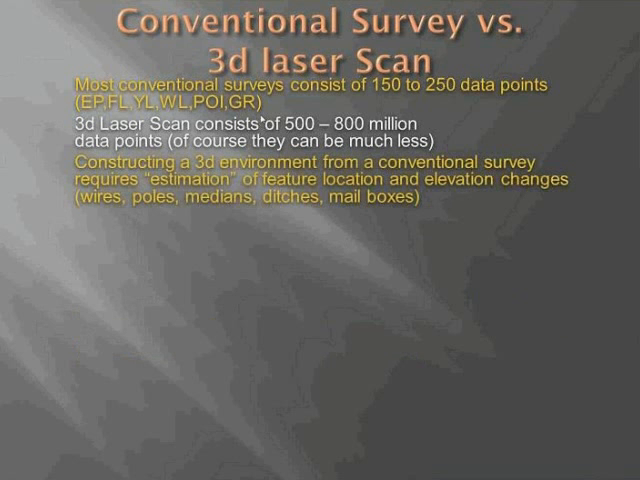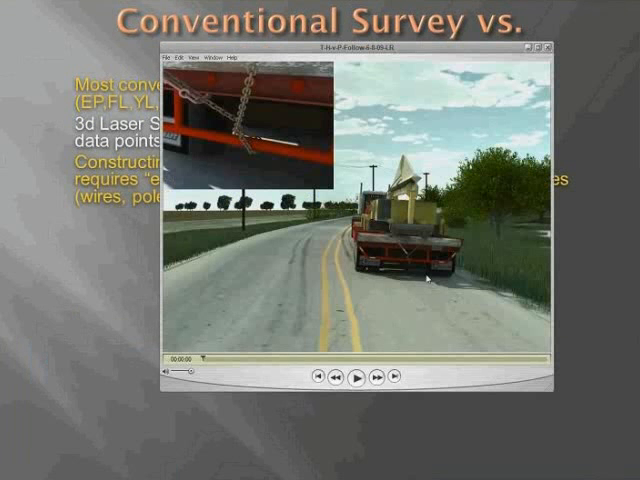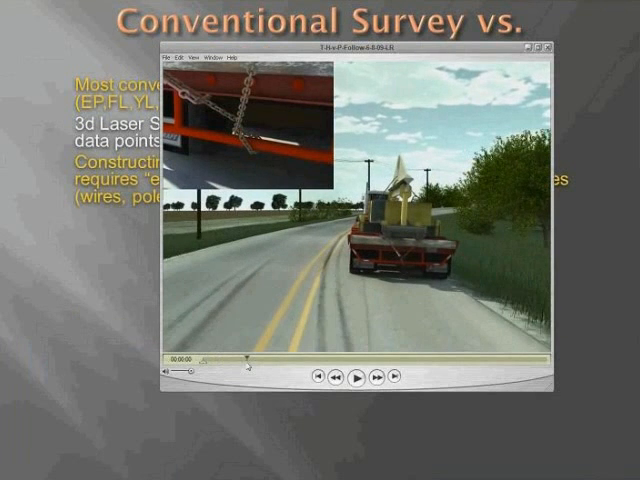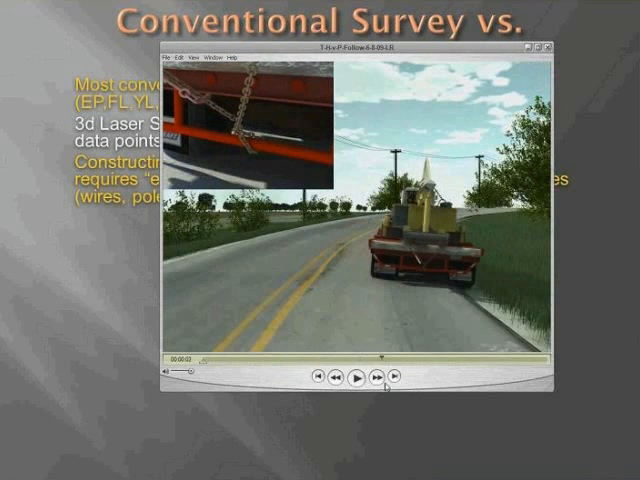From our perspective, constructing a 3D environment from a conventional survey sometimes requires us to estimate feature location and elevation changes, and this is one example. This particular case would have been very handy to have a 3D laser scan of this road edge right here.